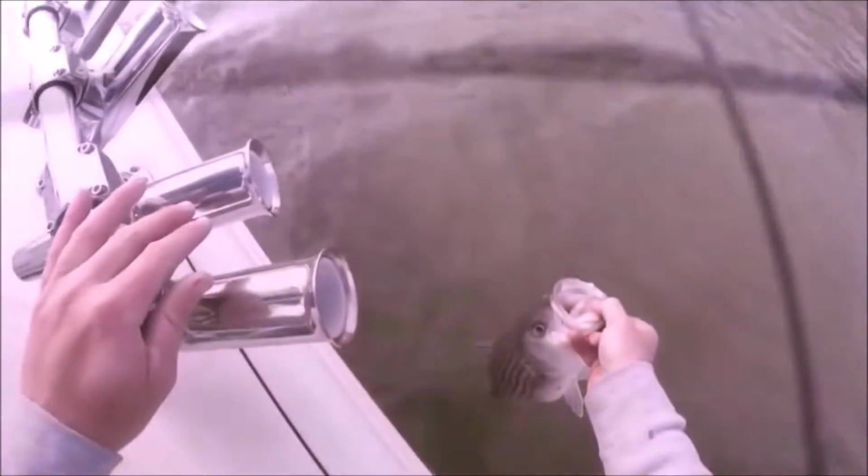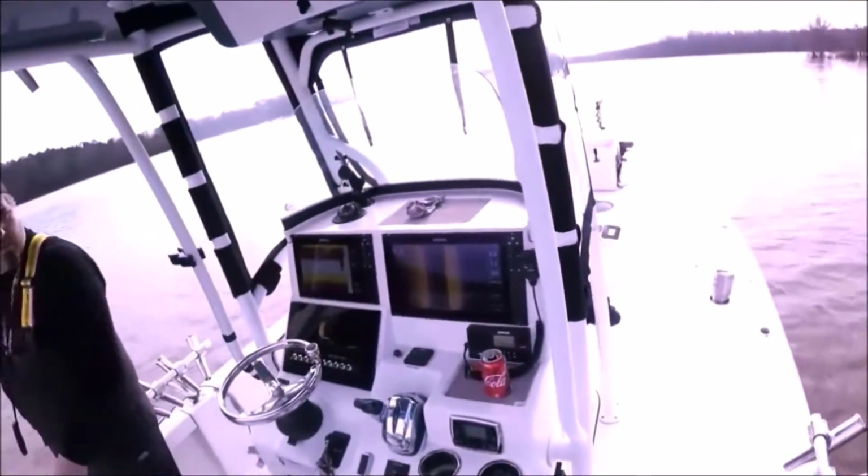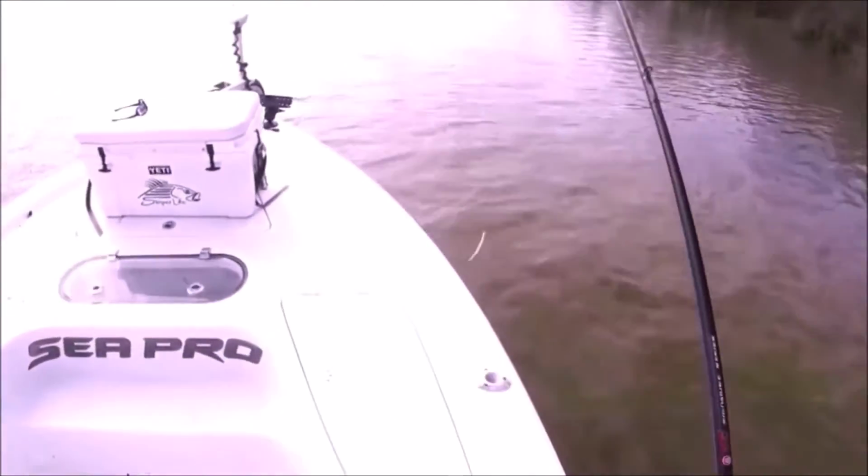On the deep side, you just haven't moved up yet, I guess. It must be just off the end of that point. Look at that, there they are. Yeah. Got a little side scan, huh?